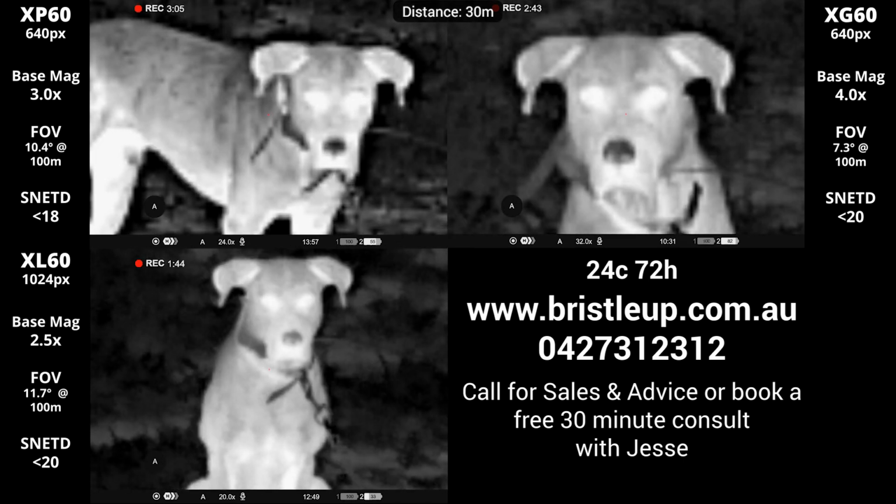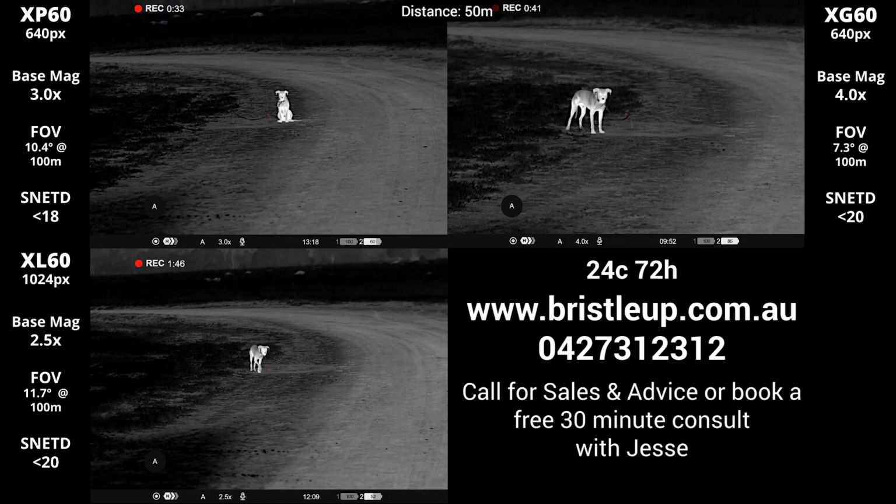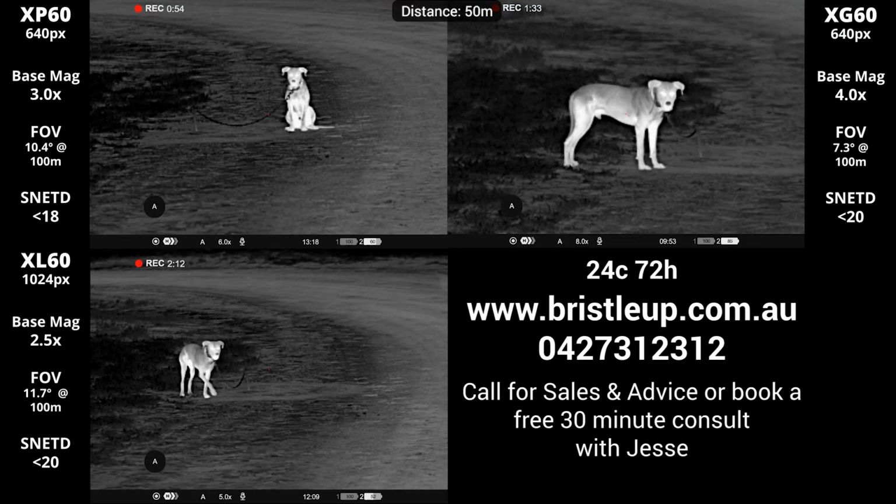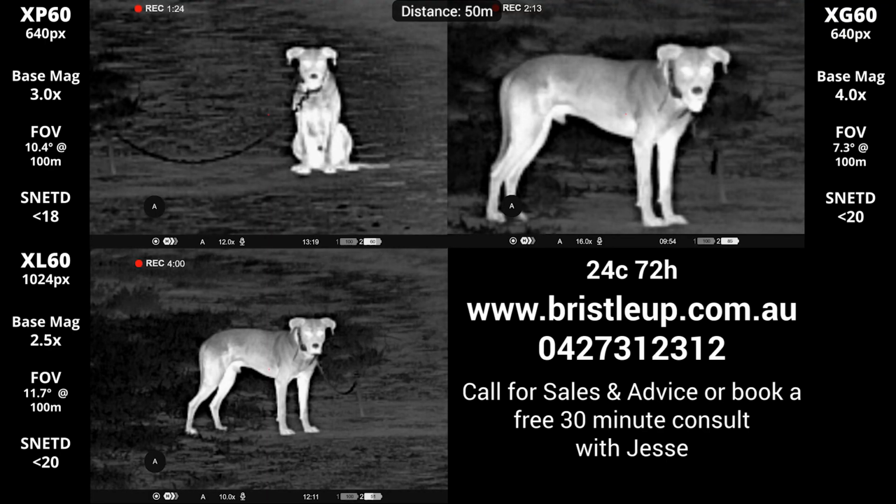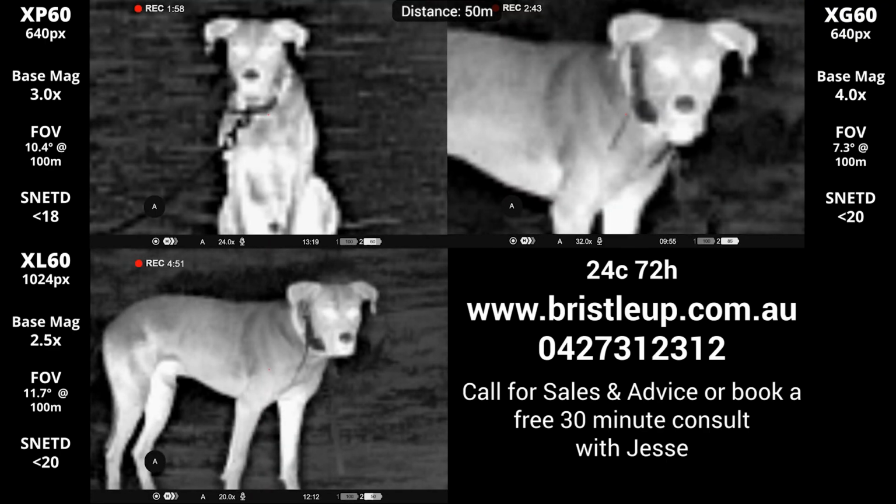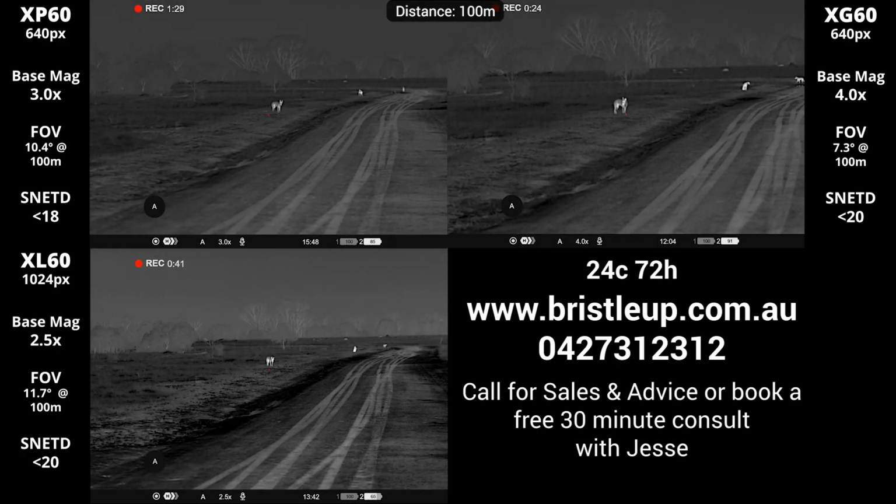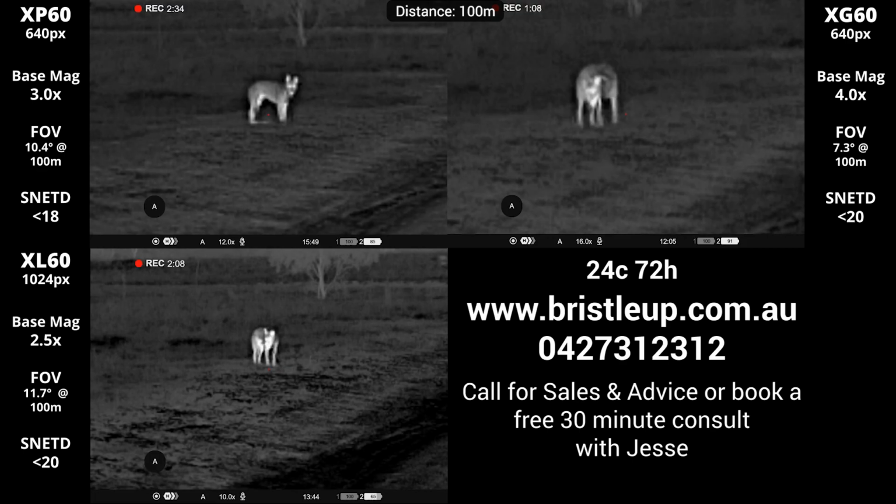You'll also see at the top center of the screen the distance at which each set of recordings has been taken. We have our specially trained and very loved dogs as our demonstration targets tonight. They spend a short time tied up and get a good run around and feed once we are done. Doing the image recordings this way allows us to repeat the same tests for other models on the market. We do recordings very close and slowly move out to further distances so you can see the field of view when you're close to a target as well as the clarity at a distance. This gives you a clear indication on how the thermal will perform for your use case.